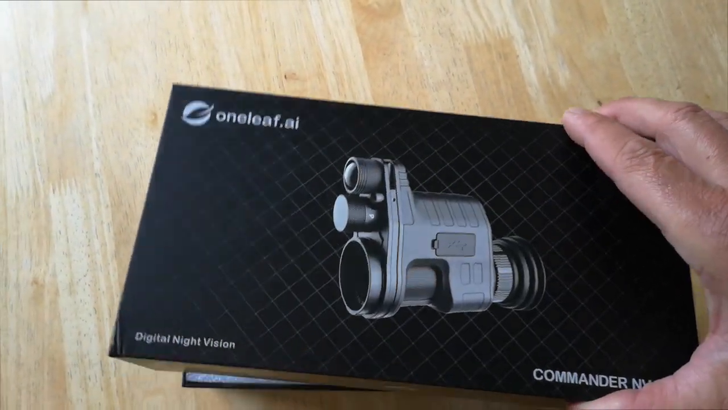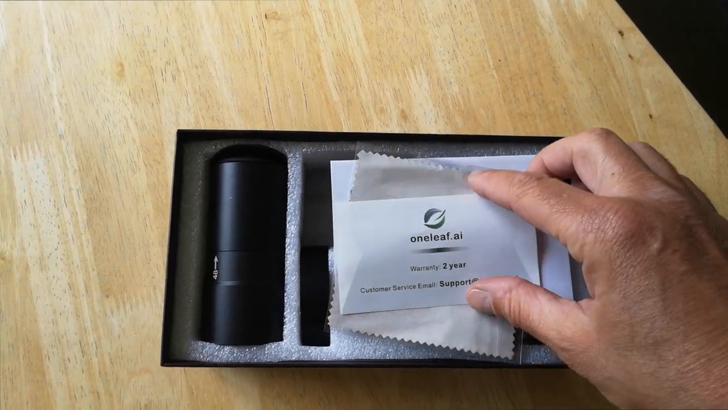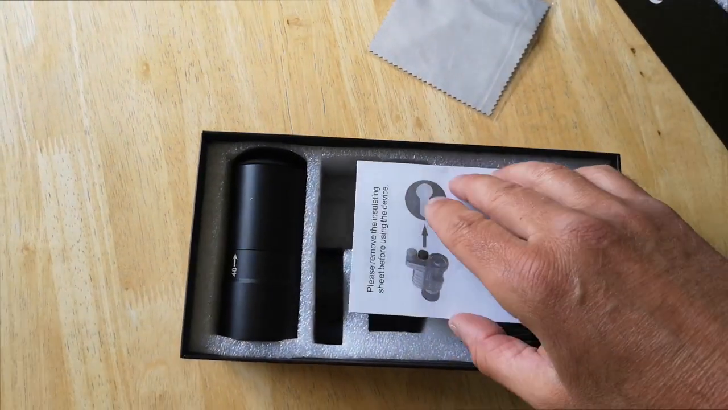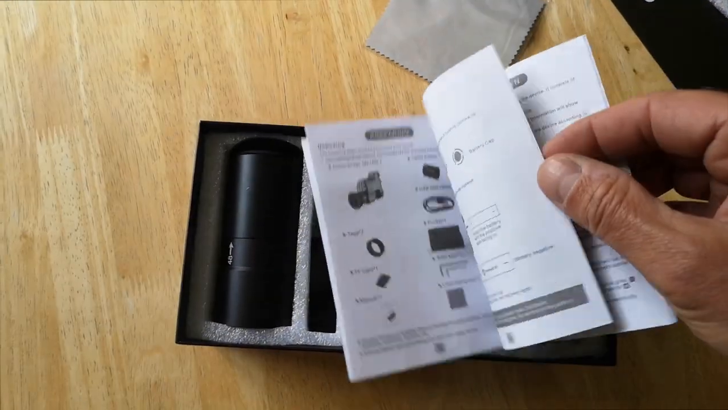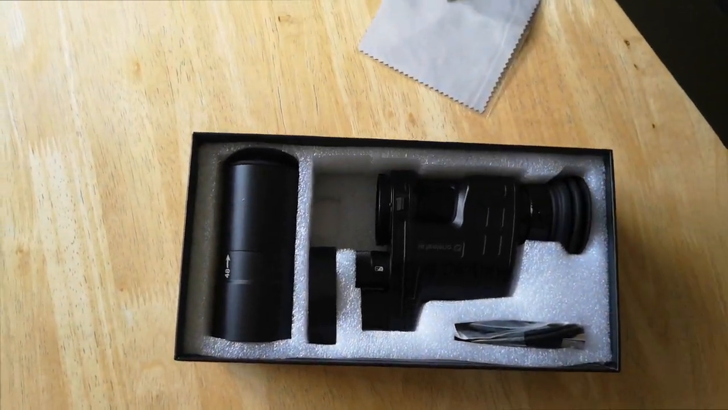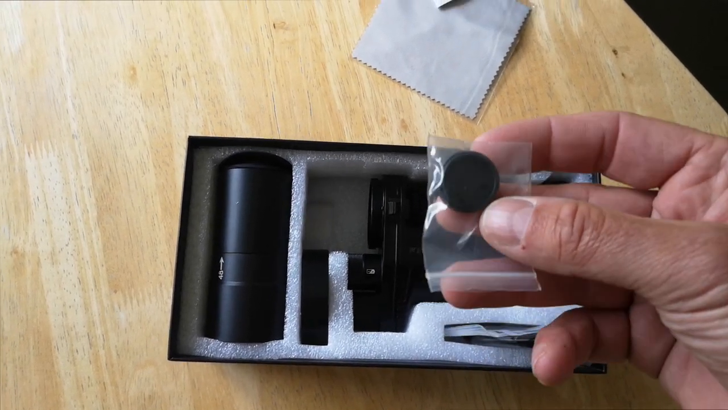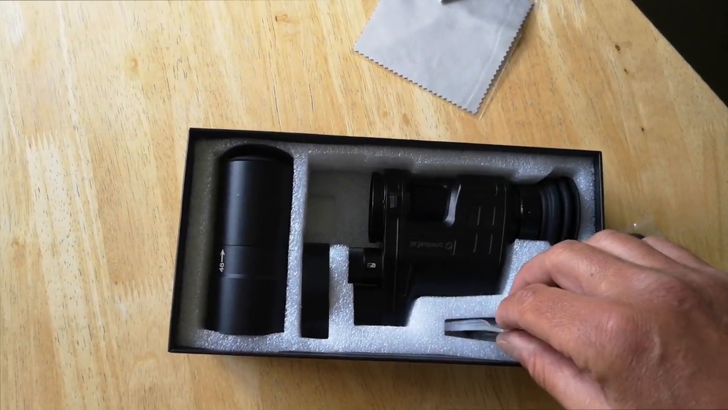Good sturdy box from Oneleaf. Well packed. First off, you get your guarantee or 2 years warranty, cleaning cloth, and user manual. This is quite good. It's all in English, nice and easy to understand, and it tells you everything you need to know about the little unit. This little compartment has a little cap that goes over your IR on the unit, just to protect it when you're not using it.